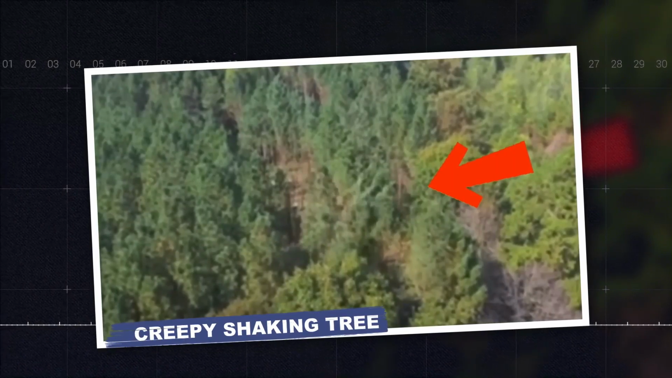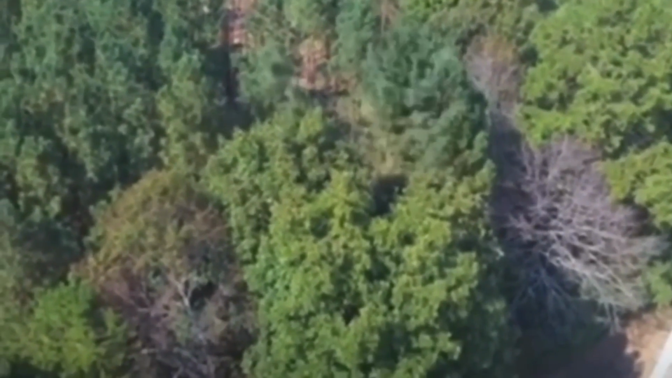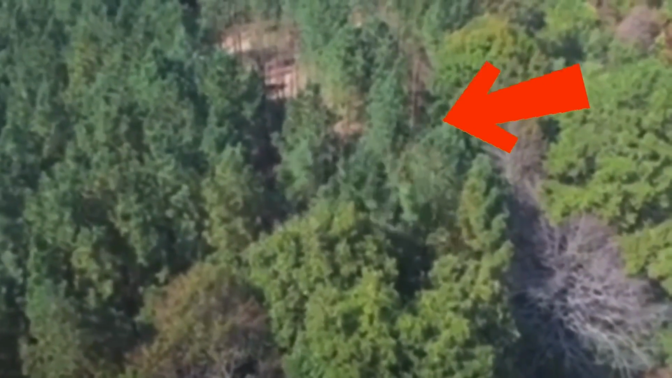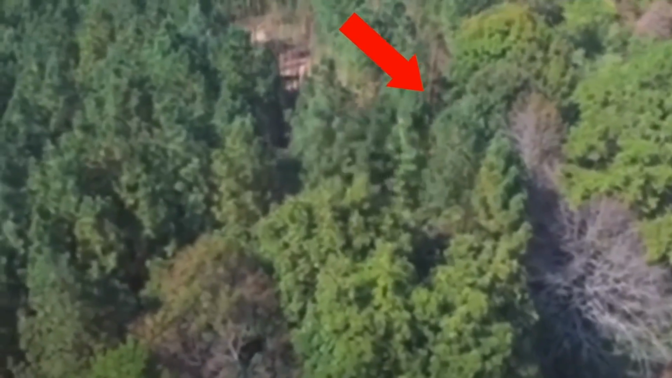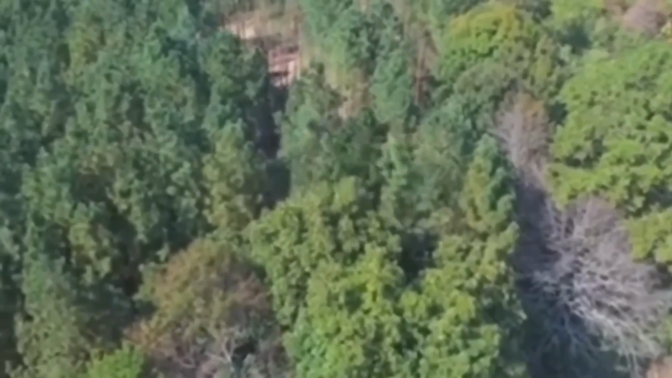Creepy shaking tree. In a remote forest, a drone captured a tree shaking violently, as though a Bigfoot decided to get its groove on. The bizarre scene was awe-inspiring. But as they replayed it, skepticism began to set in. It really seems like a legendary creature dancing, or maybe it's just nature's playful tricks. People have been trying to find the answers to this phenomenon. Have you ever witnessed such an eerie sight before? What could possibly be the cause of the unsettling tree dance?